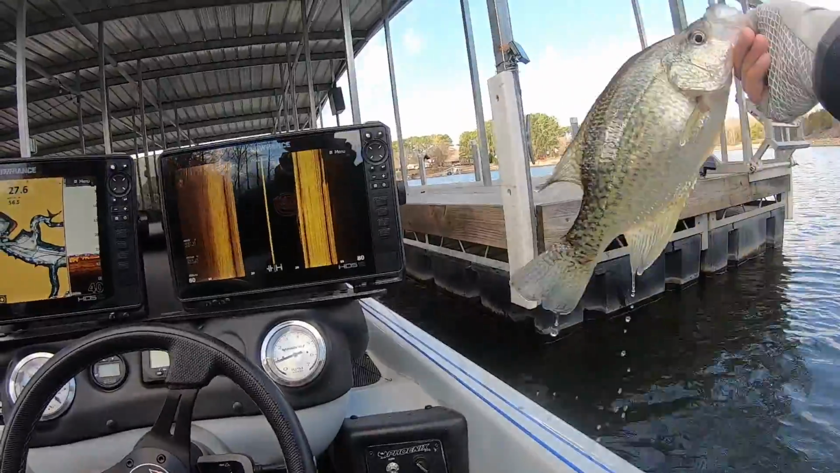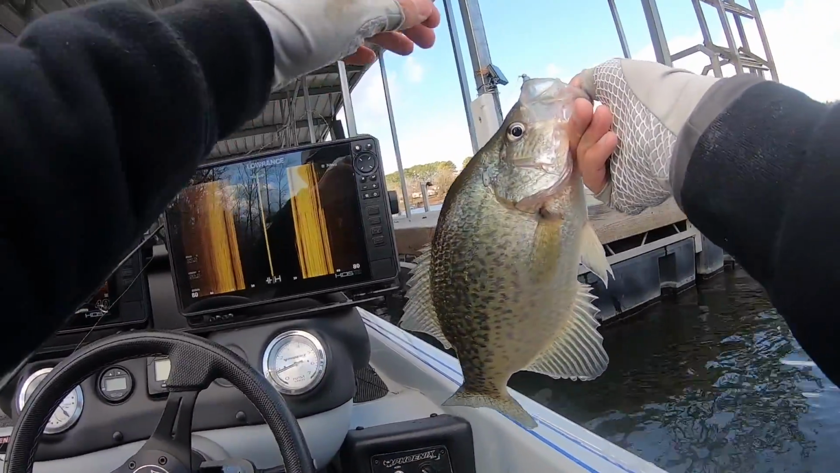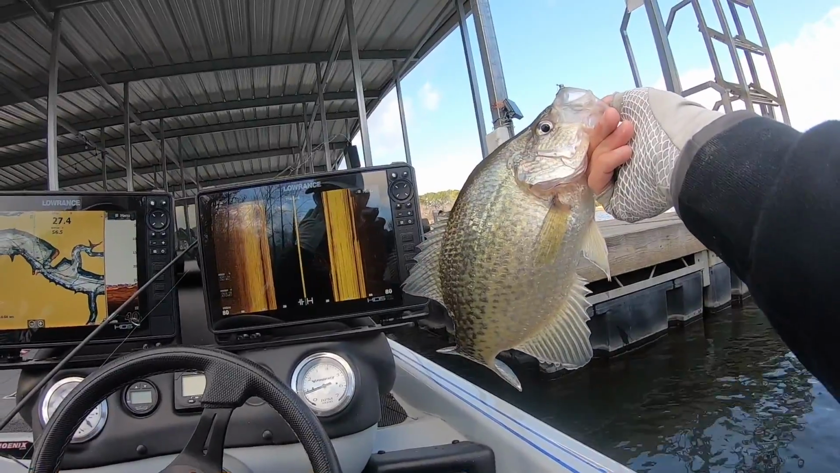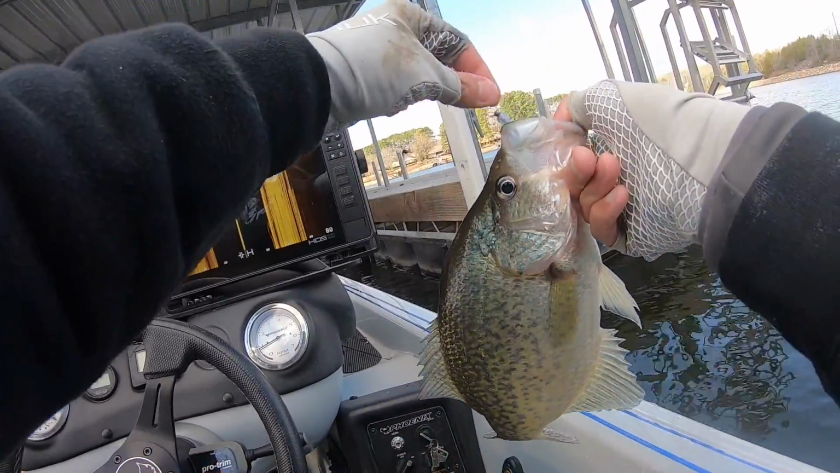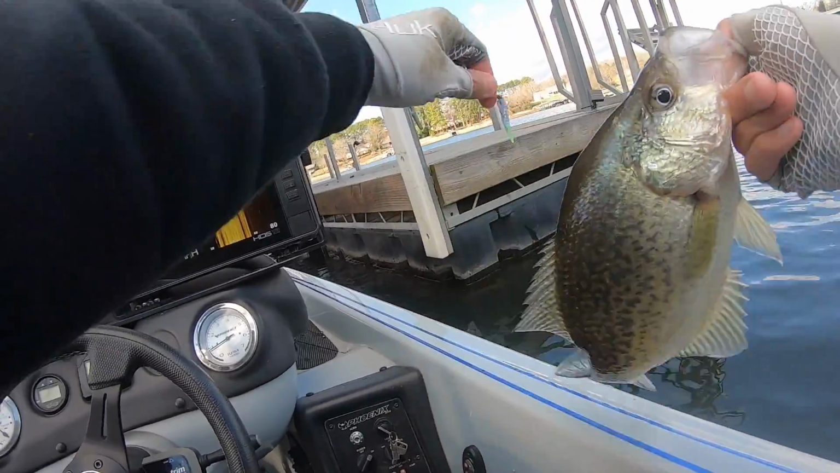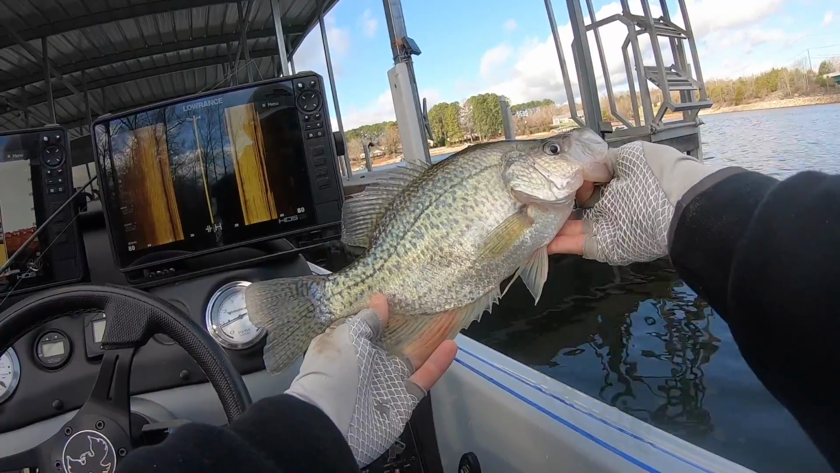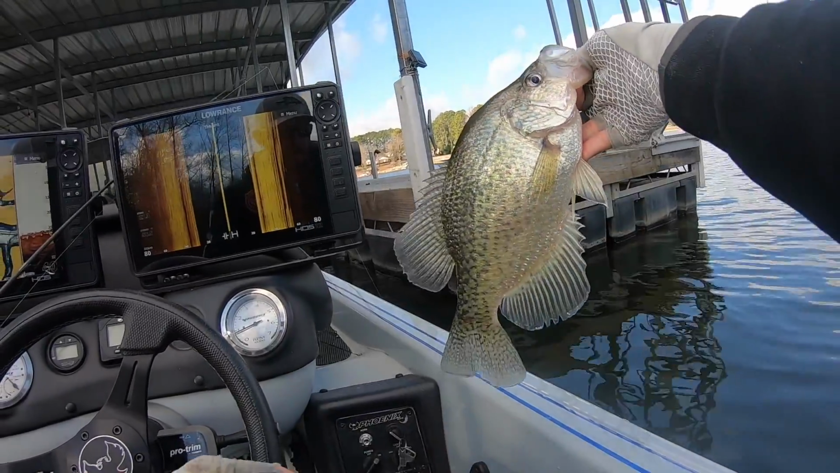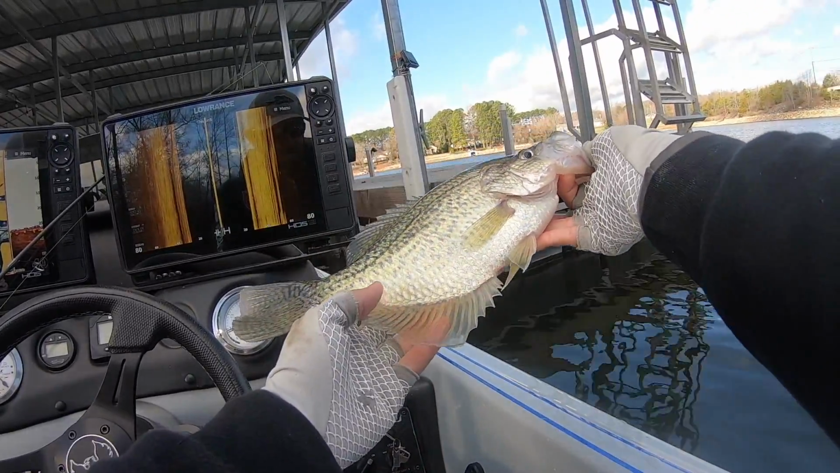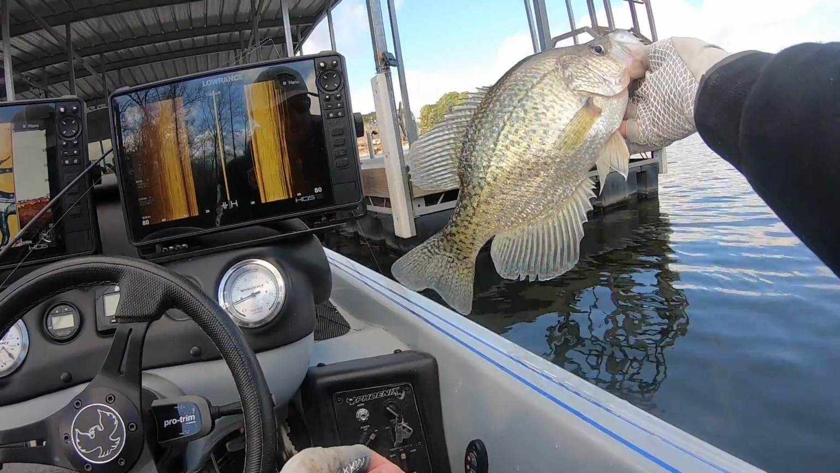Those are the kinds you can't boat flip on 4-pound right there. Golly. What a fish. I think we're going to end it on that one right there. A big old black. I have caught 3 or 4 just absolute studs. What a day.